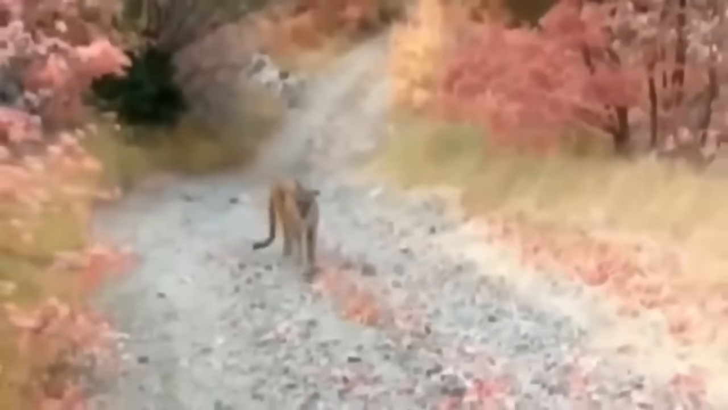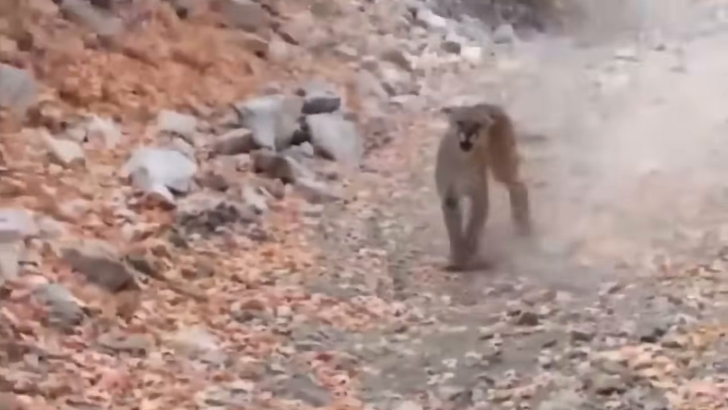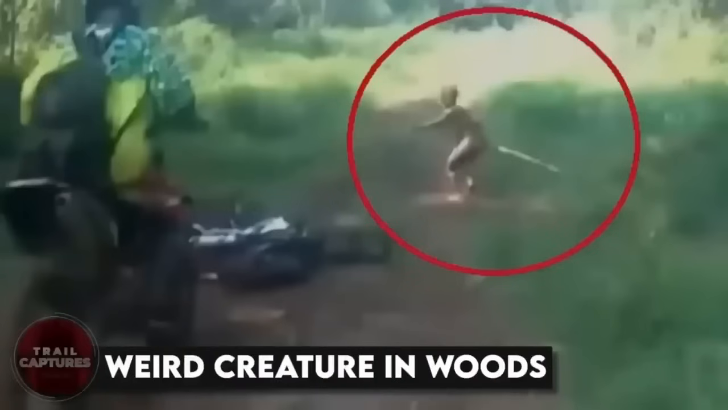This guy is staring down a big, wild apex predator. But you know what's even crazier? He manages to narrowly escape like a boss. This dude had a seriously close call. But he lives to tell the tale, and we're all glad he made it out in one piece.